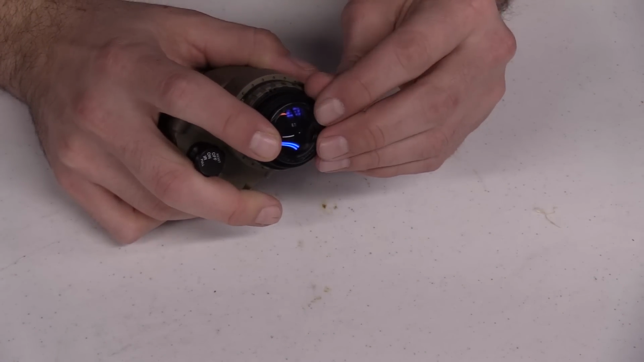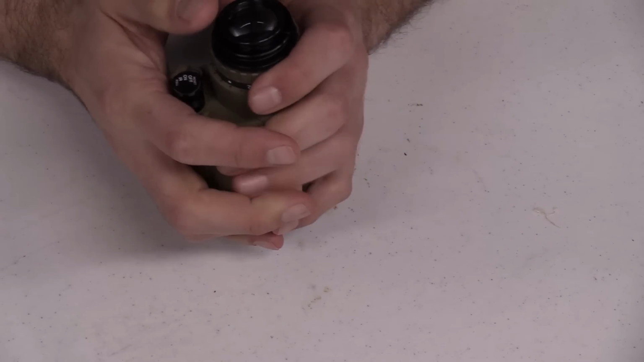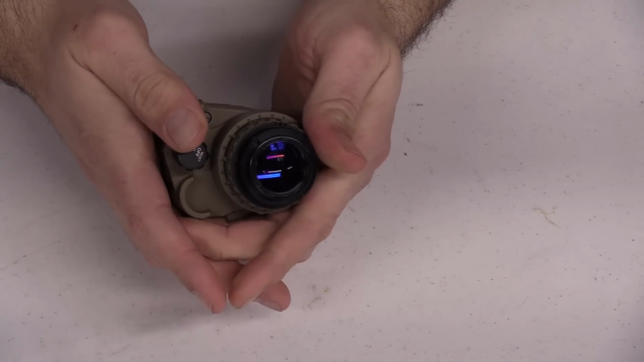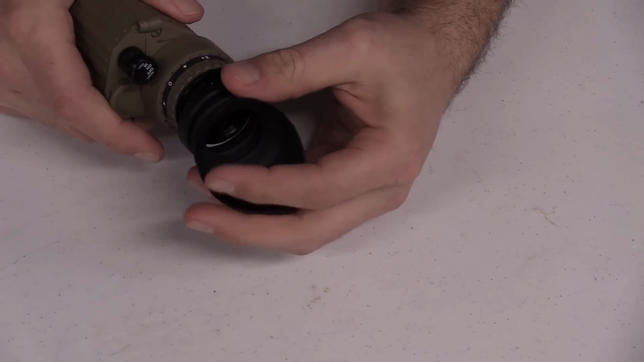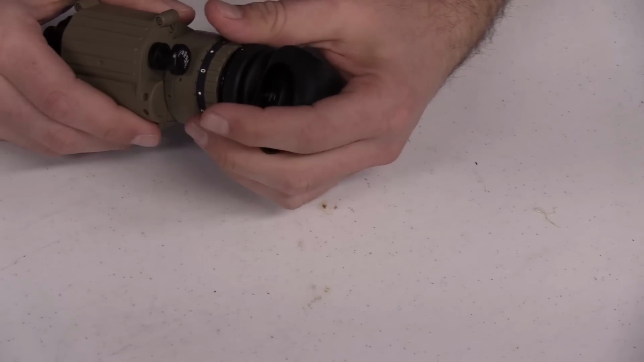And the housing is made out of plastic. You just kind of push it in there, snap it into place right like that, and now it protrudes out ever so slightly around that. And I suppose if you wanted to, that eyepiece does fit on there.